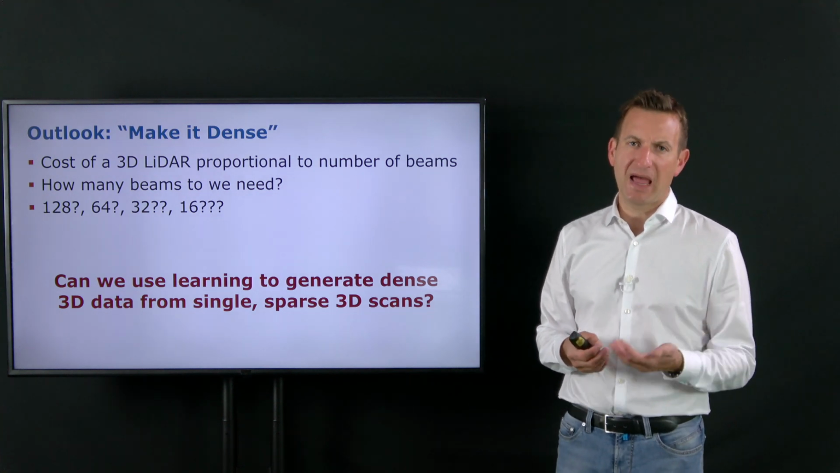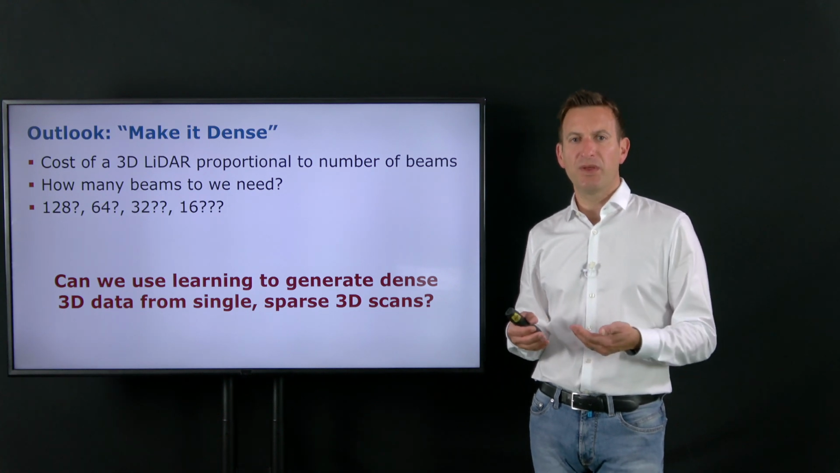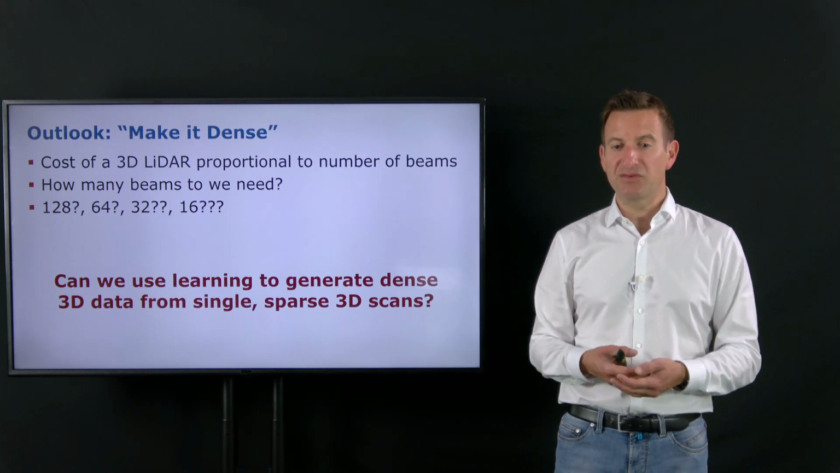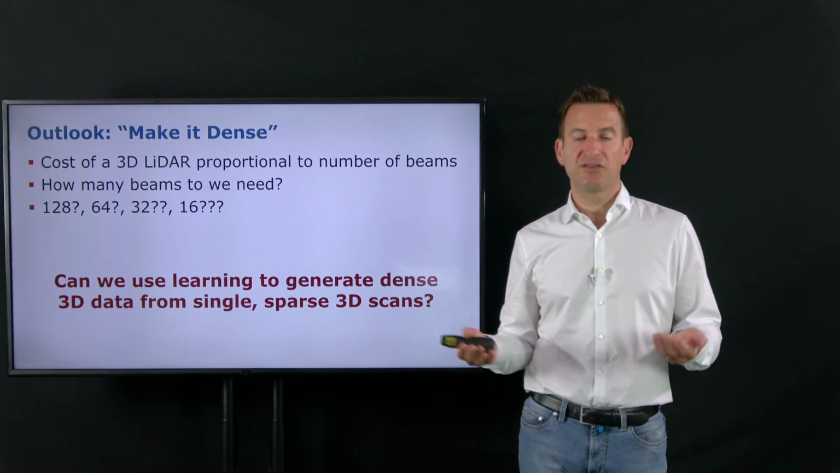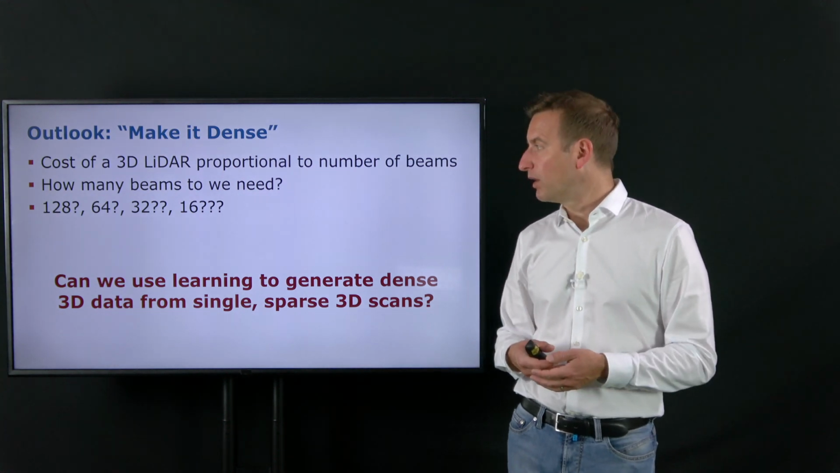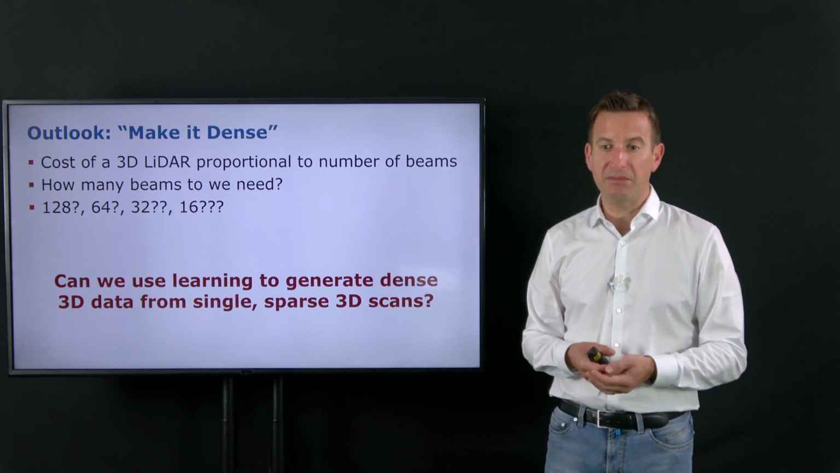The idea was, what happens if we have sparse laser data? Can we build with a sparse laser scanner a map that looks like a map built from a laser scanner that has a lot of beams? For example, we have a 16-beam laser scanner, like a 16-beam Velodyne. Can we build maps with this scanner which look like maps built with a scanner which has more beams, like 64 or 128 beams?